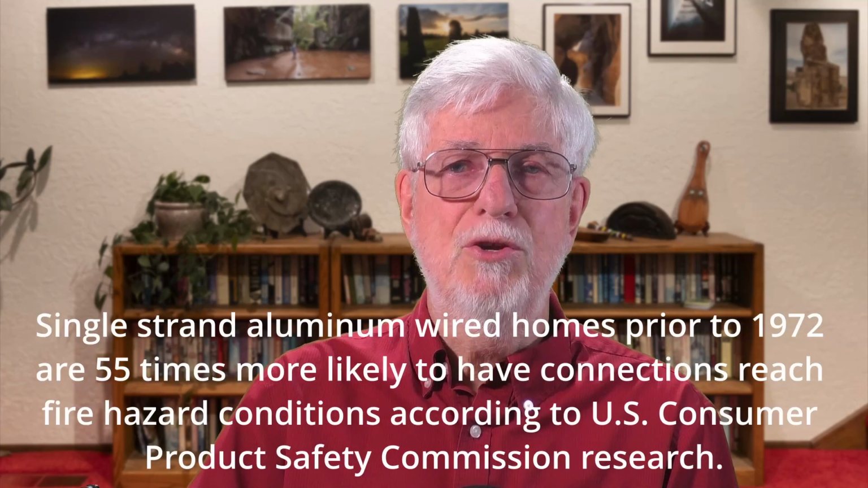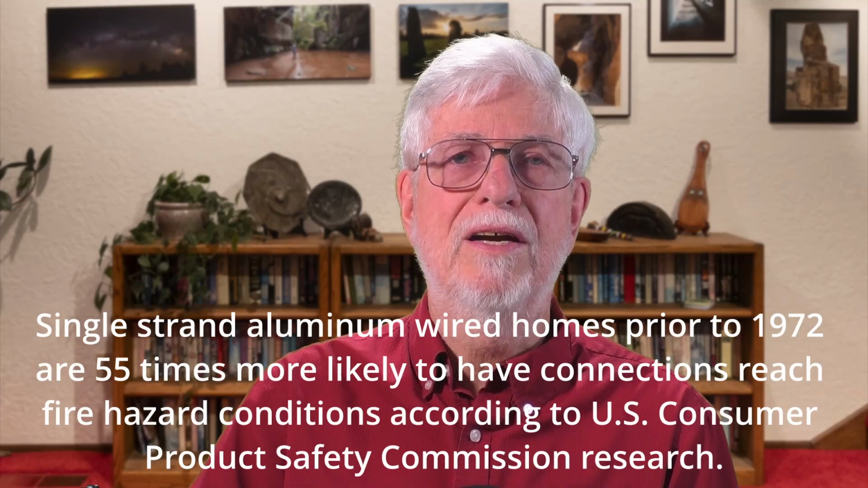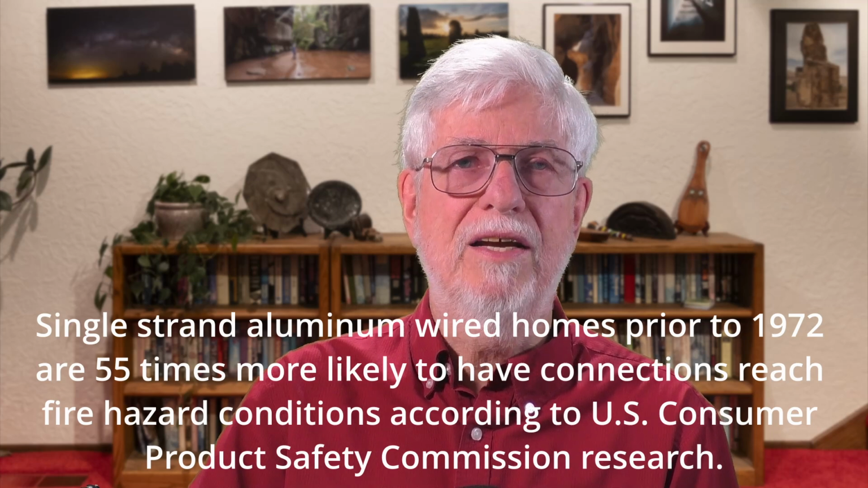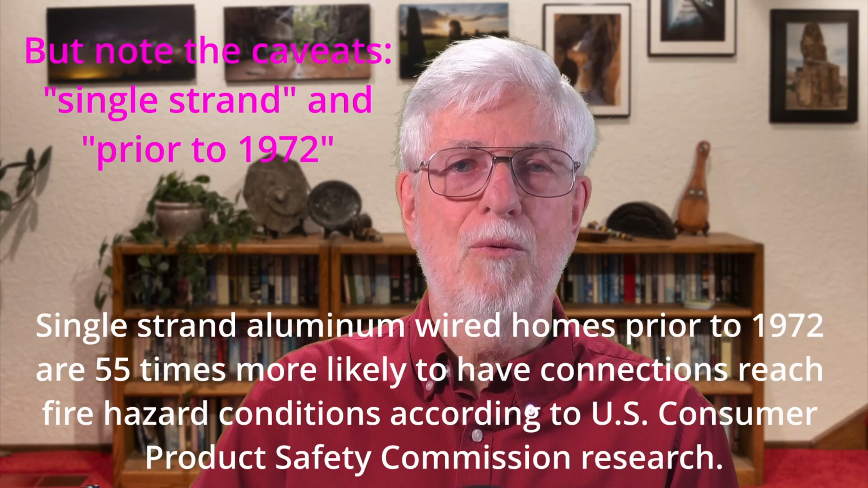I'll mention one other possible use for a thermal camera that might apply to a lot of people. They're commonly used for looking for hot spots in electrical systems. You're probably aware that a bad connection in a heavily loaded electrical circuit gets hot. In fact, that was the source of a number of home fires involving aluminum wiring in the 1960s and 70s. Even today, the U.S. Consumer Product Safety Commission estimates that homes with aluminum wiring are like 55 times more likely to have an electrical connection reach fire hazard conditions than those with copper wiring.